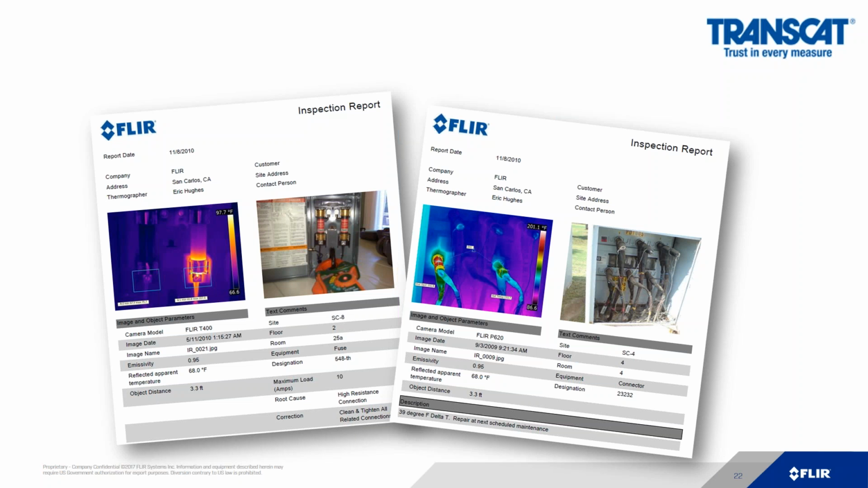We can adjust the contrast and brightness. As long as we have the picture in focus when you took the picture, you can analyze it after the fact and change palettes, change measurement spots, and you can help build the return on investment and reporting for either your customers or your managers if you had to repair a problem you discovered with the thermal camera.